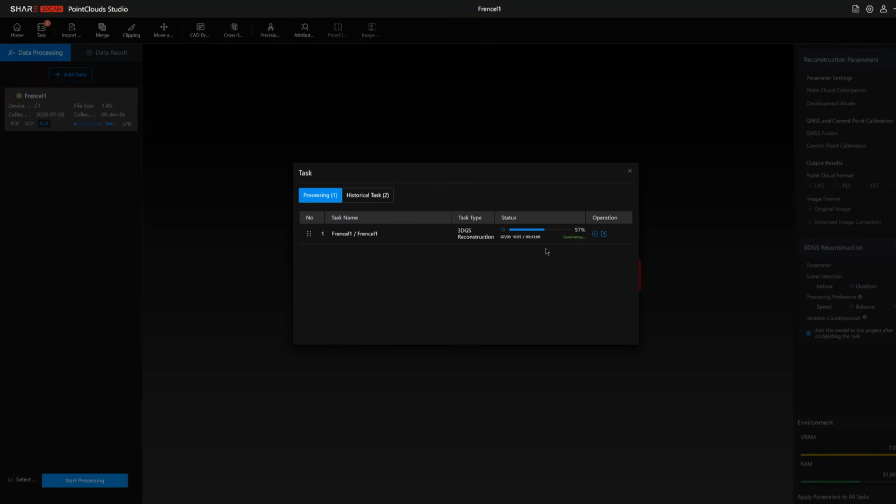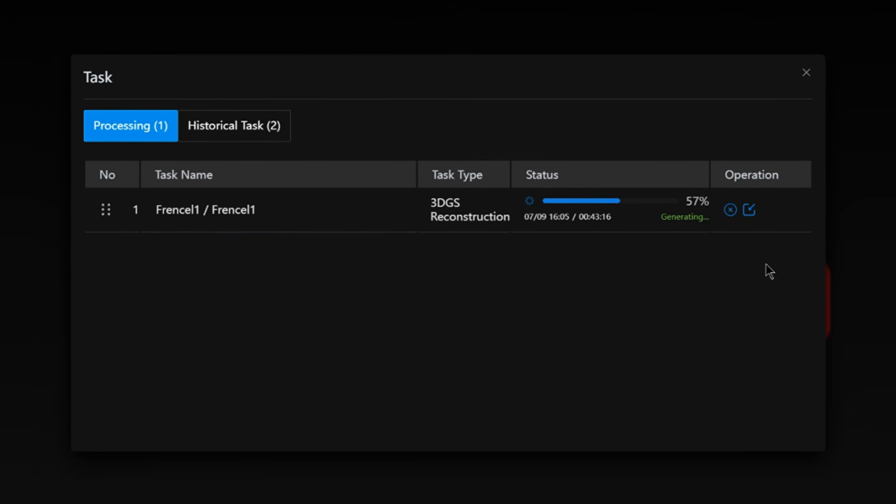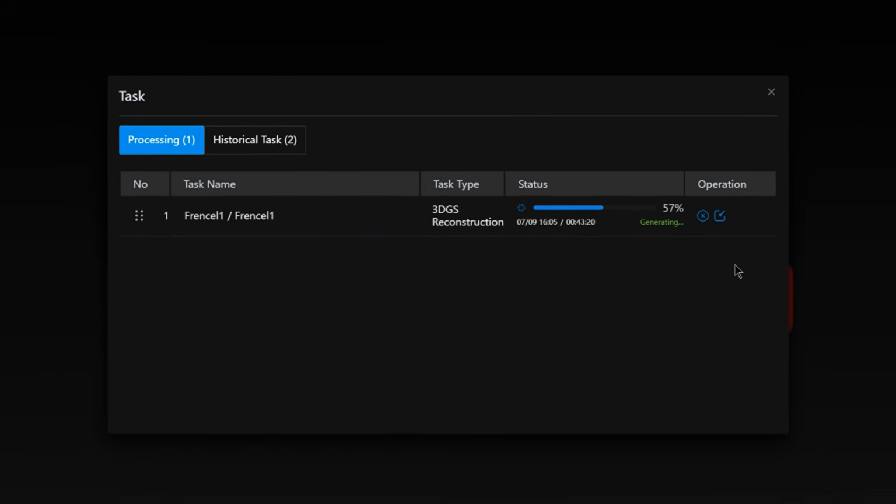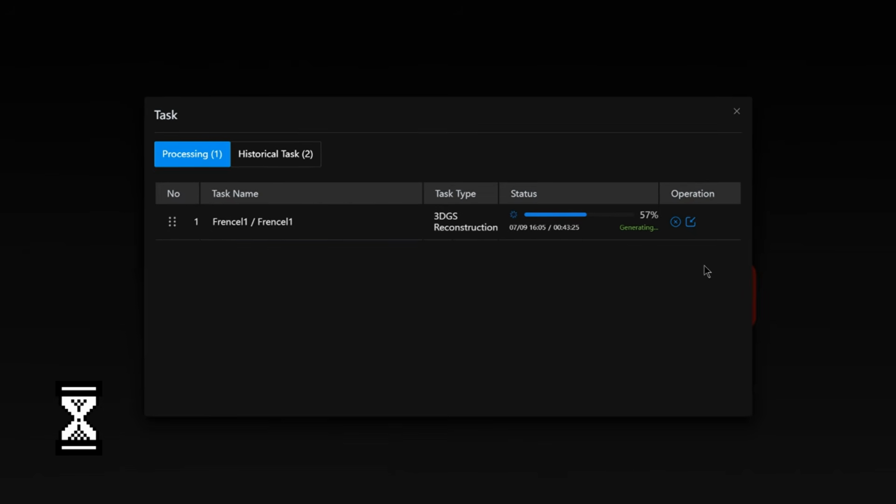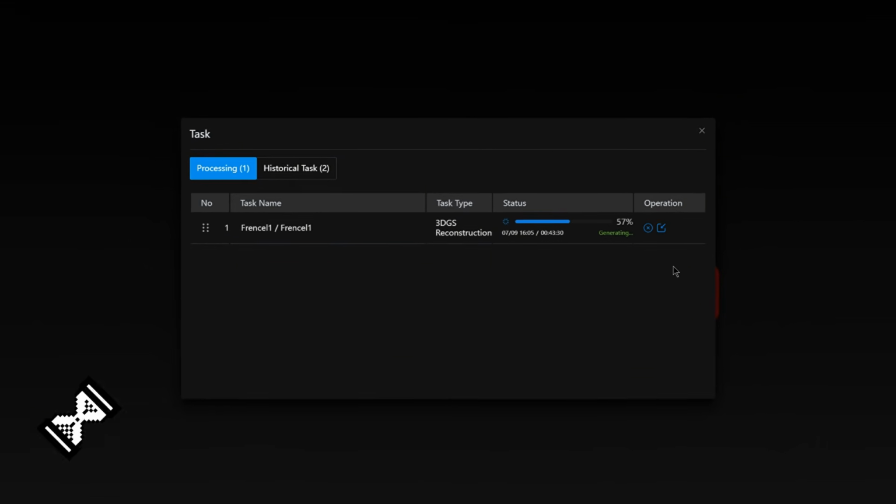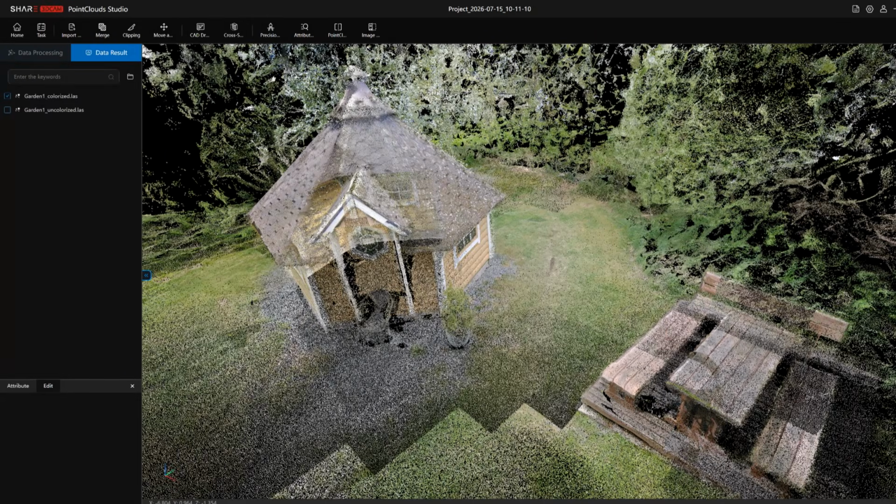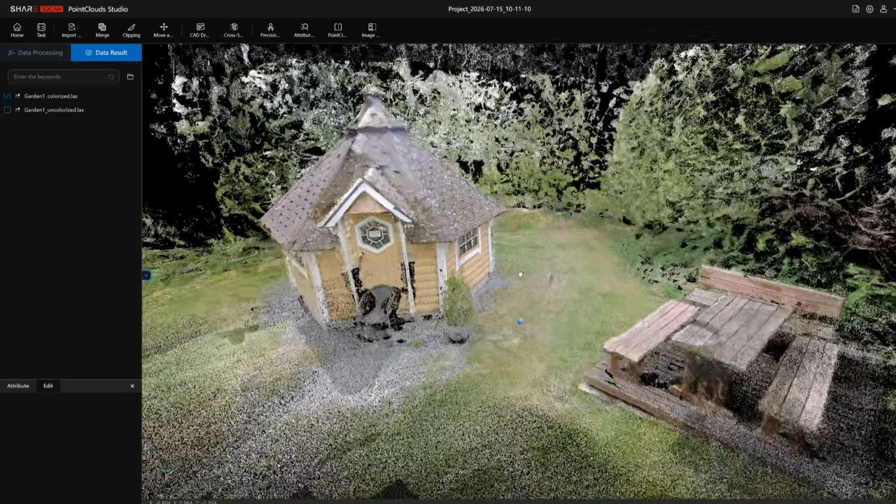Once the process is running, this is usually the point where you can leave the computer to do its work. Processing can take several hours. The larger and longer your scanning session was, the more time the software will need to process all the data. And especially if you enabled the 3D training, this phase will take multiple hours. But once the processing is finally complete, PointClouds Studio begins to reveal its true strengths.